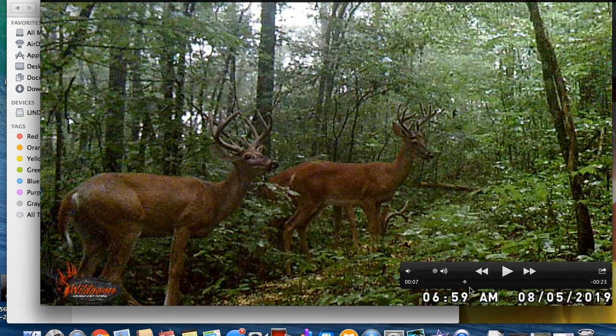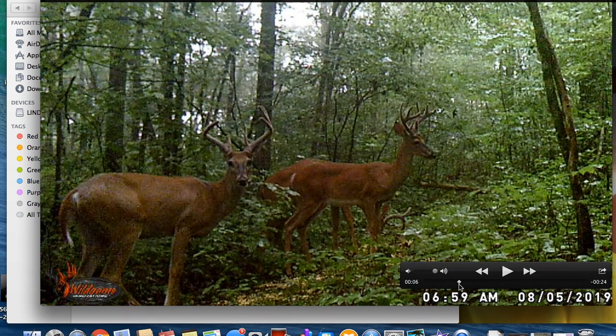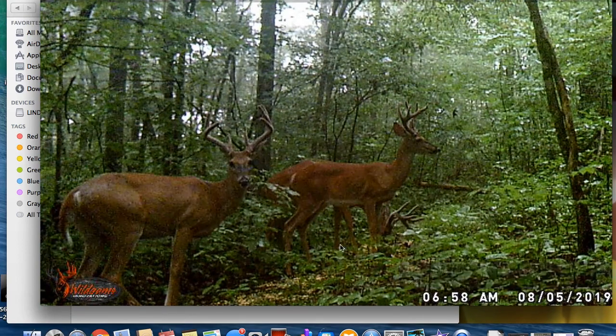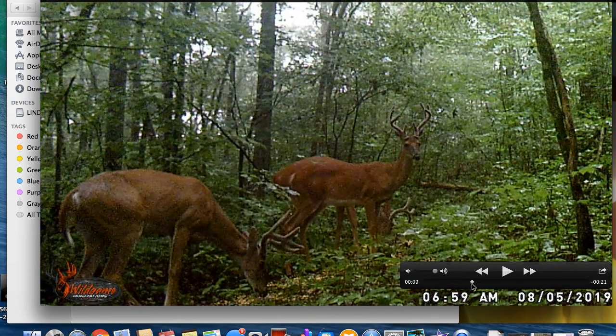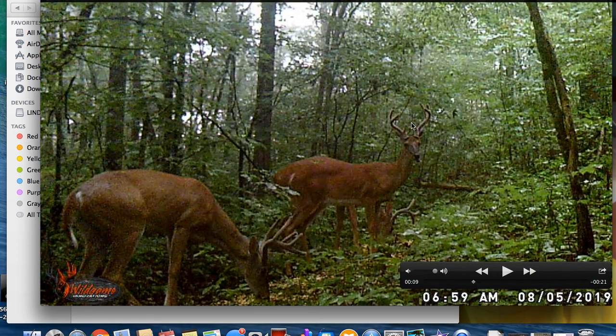Majestic. So I named this deer Hitch because he's got that brow tine. I'll show you a better picture of it. This one brow tine kind of kicks off like a little hitchhiker's thumb. So that's why I named him Hitch. This deer I called Benz. He's kind of just a narrow, basic 8-pointer. Got quite a few pictures of him.